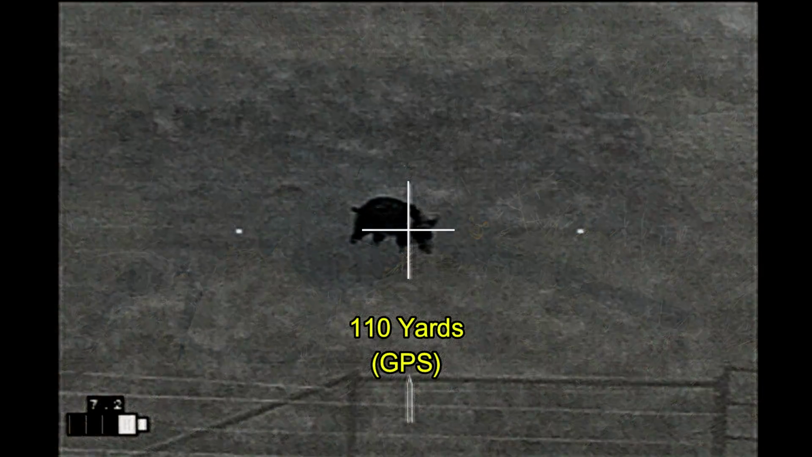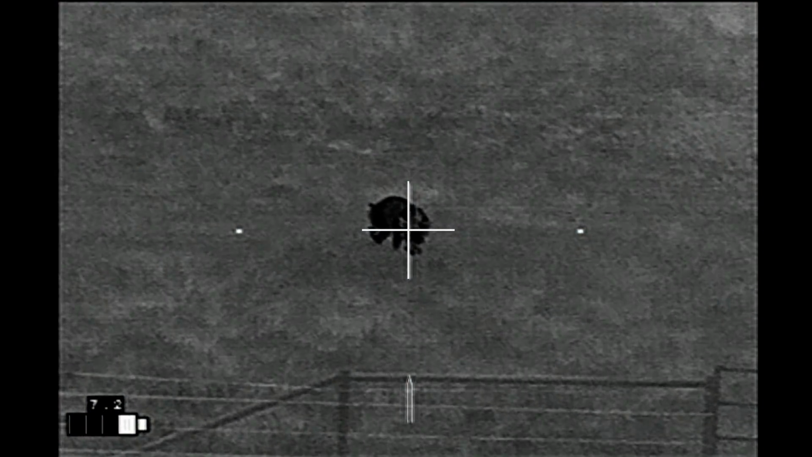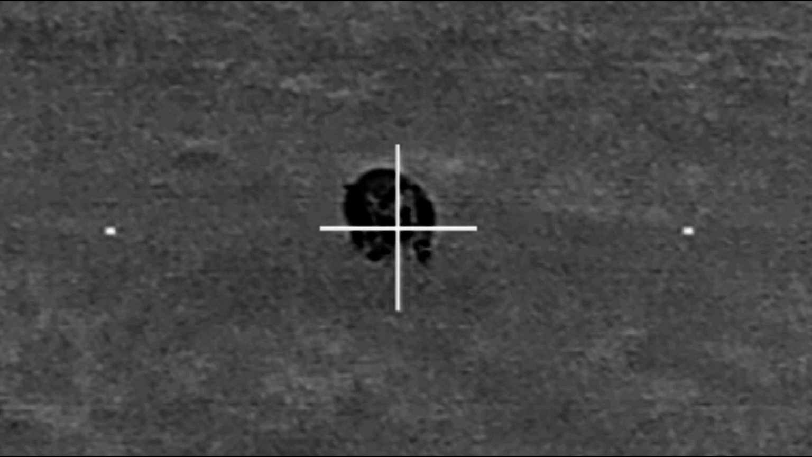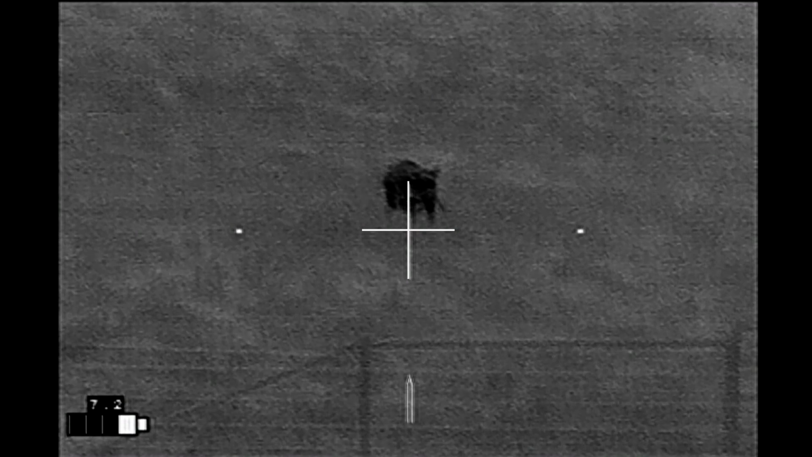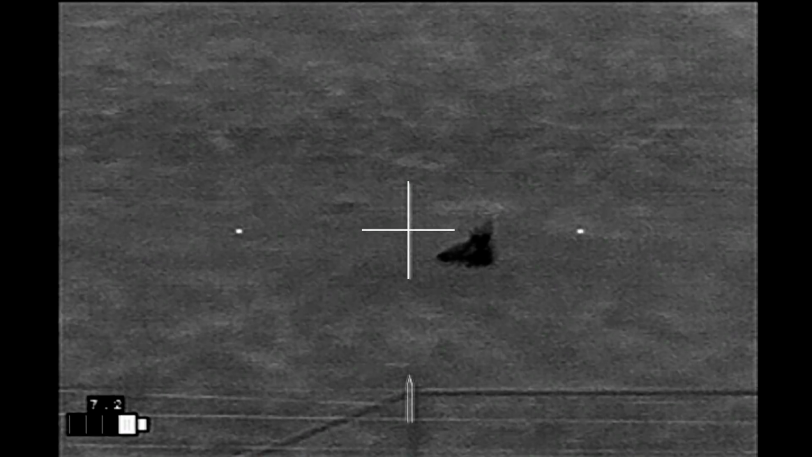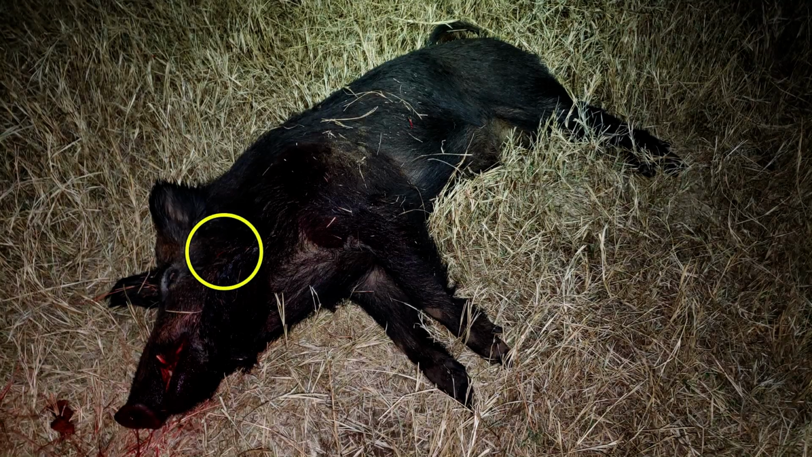Now looking at the shots in slow motion, the first shot, it's going to enter the left side of the head. I like these shots because even if the hog moves, I'm going to get a head shot, a neck shot, or a torso shot, or some combination thereof. Apparently this first shot hit a blood vessel, as there's an immediate spurt of blood coming out of the hog before it collapsed. I did not find an exit wound. All the blood appeared to come out of the entry wound right here.